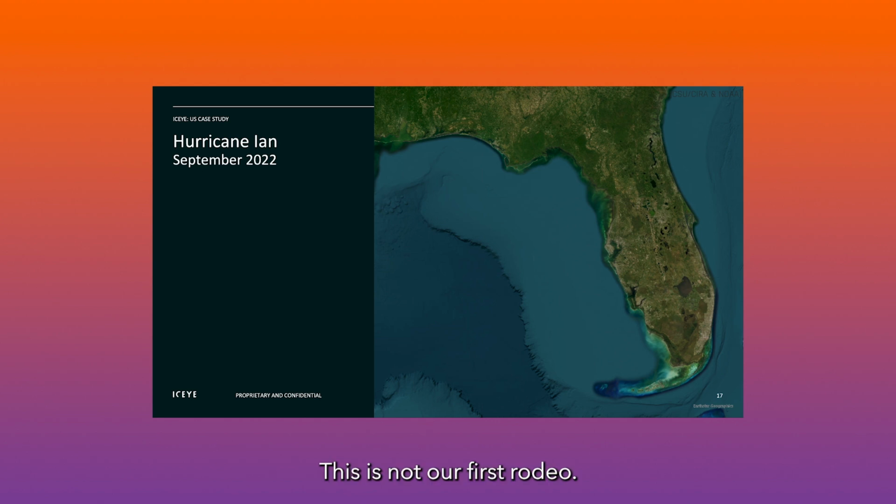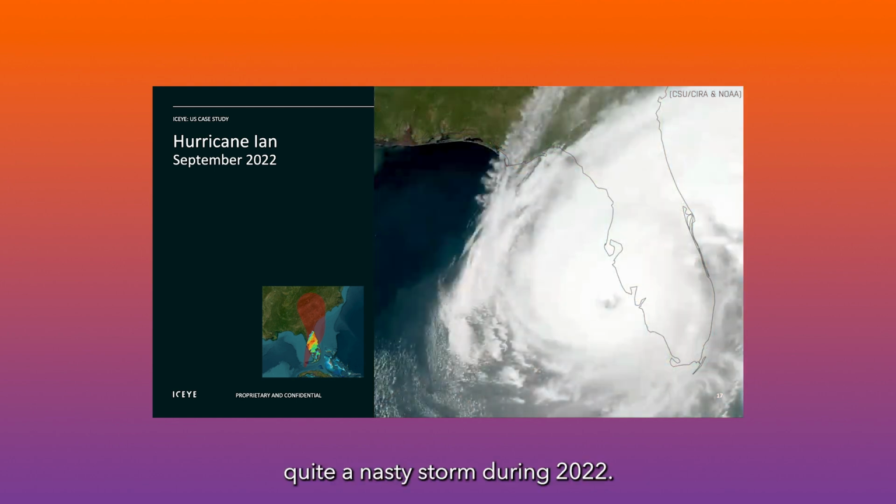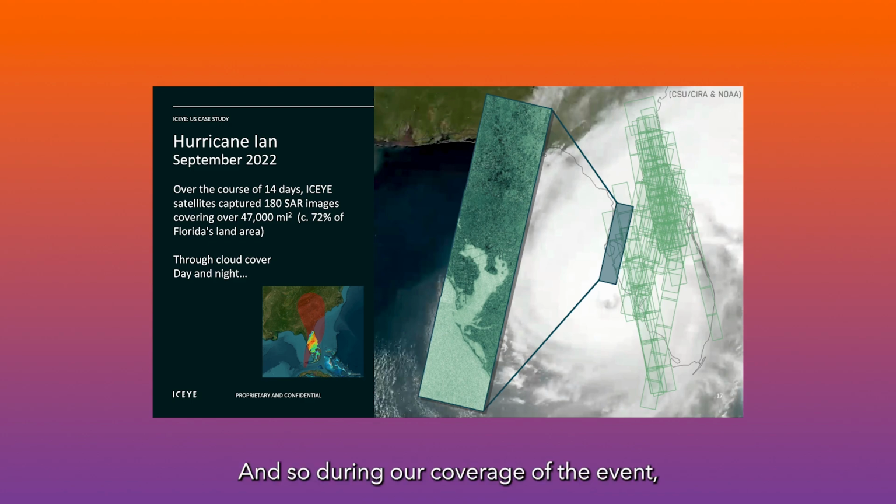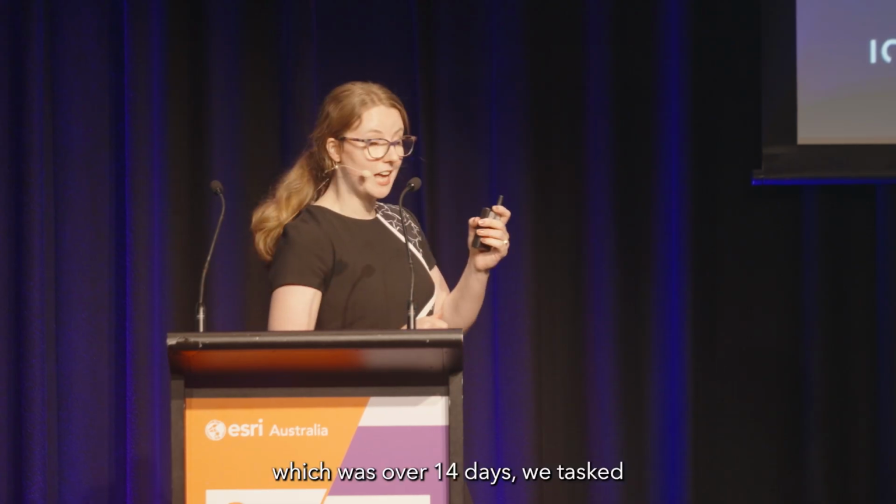But this is not our first rodeo. Back when we started, we covered Hurricane Ian, which unfortunately also delivered quite a nasty storm during 2022. Now, it covered the whole Florida coast in clouds for about 14 days. And so during our coverage of the event, which was over 14 days, we tasked 180 SAR satellite images.